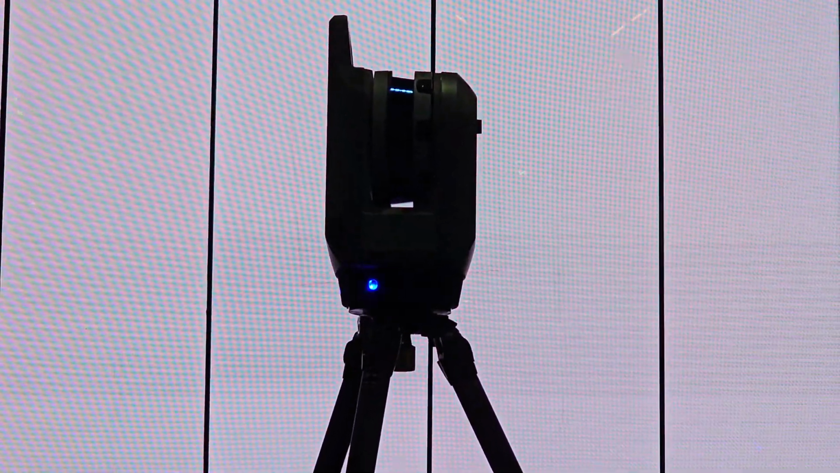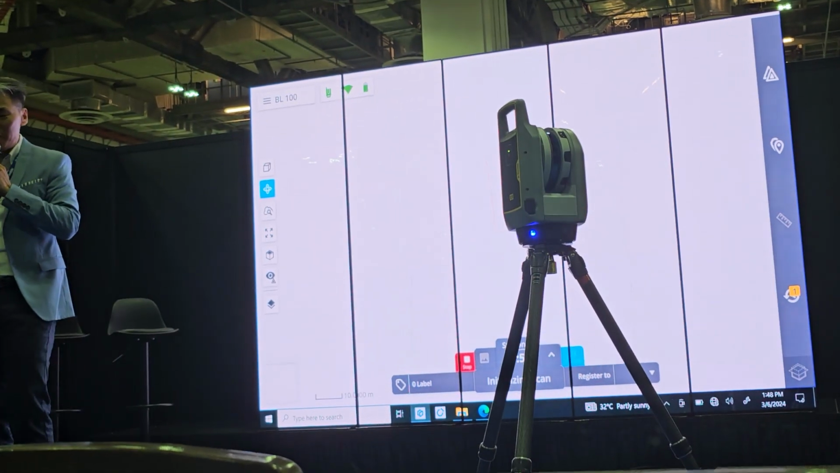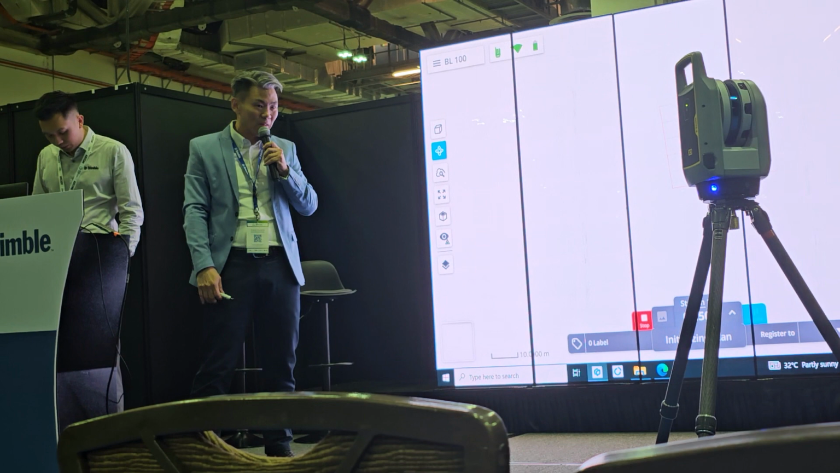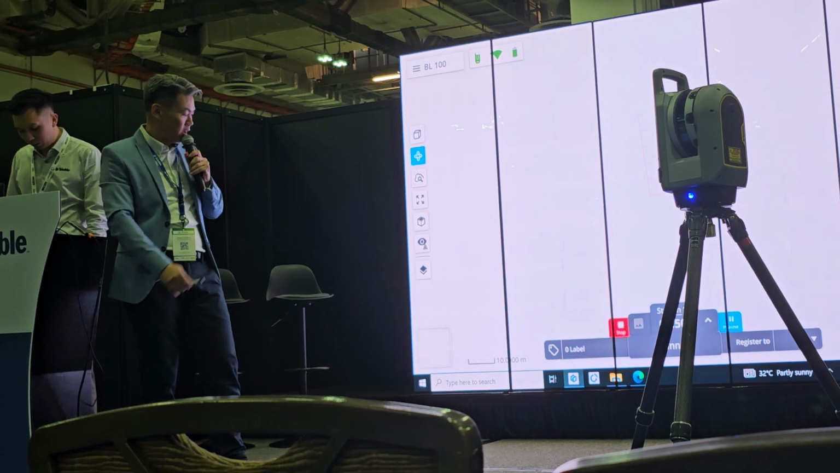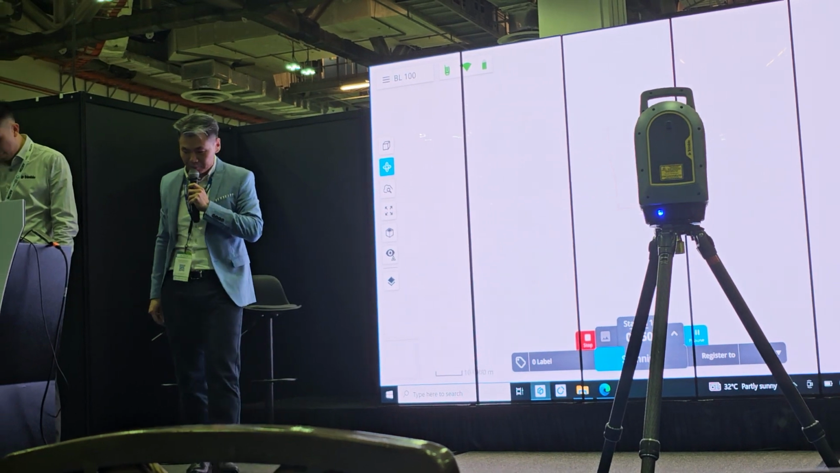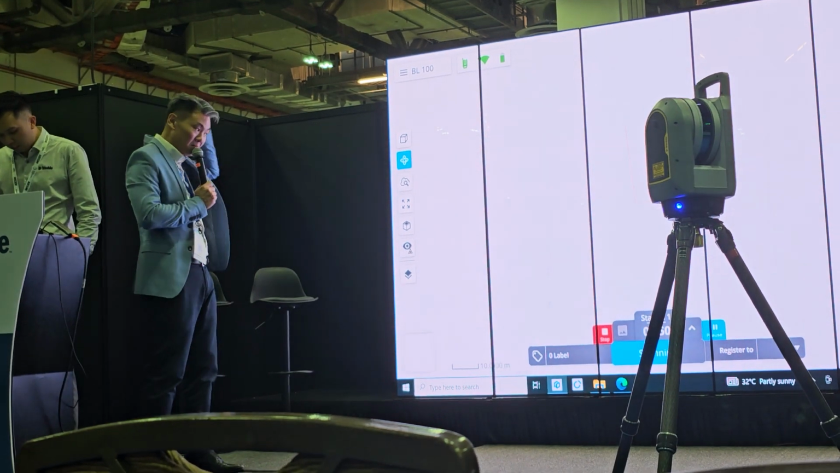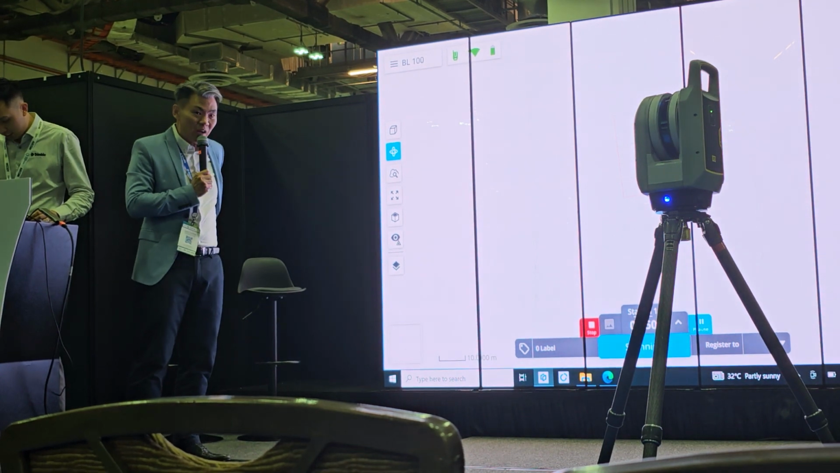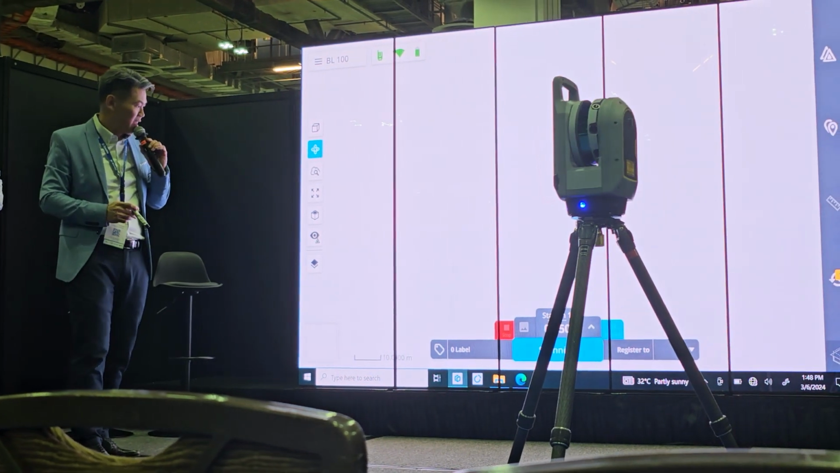So this is the user interface of the software. As I said, if you know how to use an Apple iPhone or Android, you can control the laser scanner. Right now it starts scanning, as you can see, it starts turning. It will give you an indicator of how much longer the scan will take. Alright, now we've finished the first station scan.